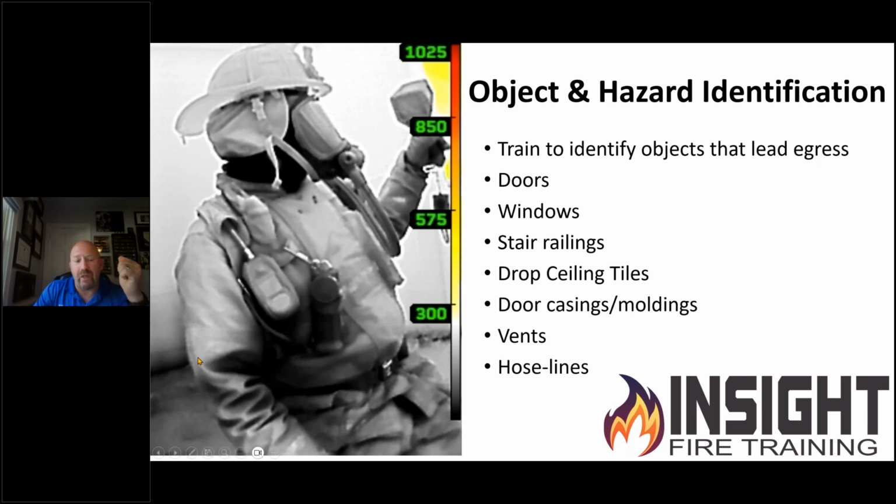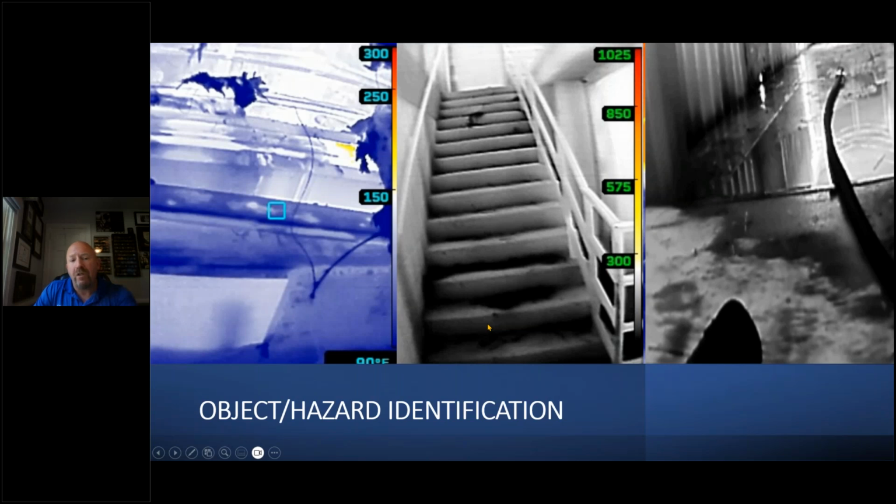And this serves as an additional resource for you to help you identify those objects or hazards. Like looking above you, we have this wire hanging down that's from ductwork, the flex ductwork. When it melts and all the wire hangs down, we can identify stairs on our way out. One of the members of my cadre can share a very powerful story about a quick scan that identified a stair for him that helped him in his Mayday.